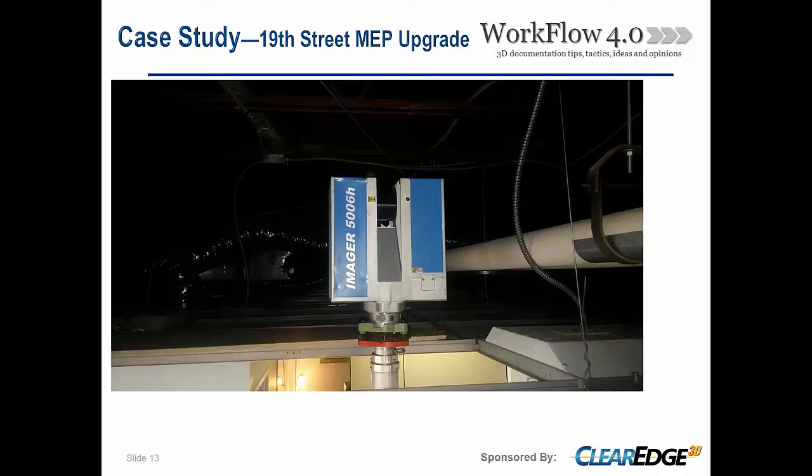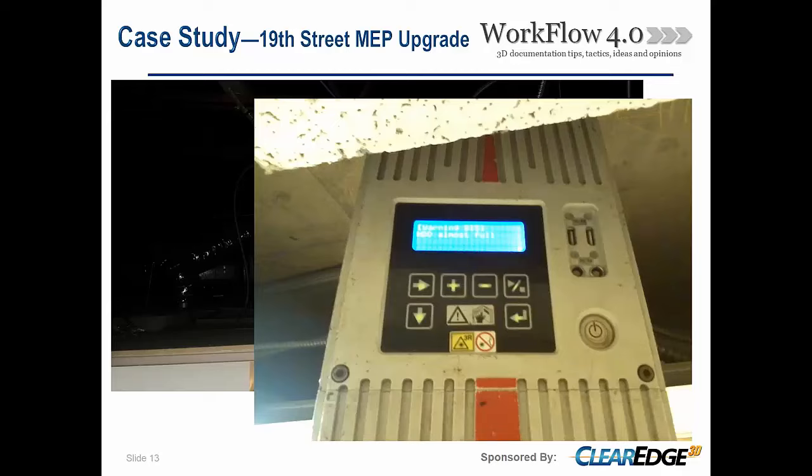There's our 5006 up there. And then for those of you that do this, you get the old 6000 up there. That is when you get the error.